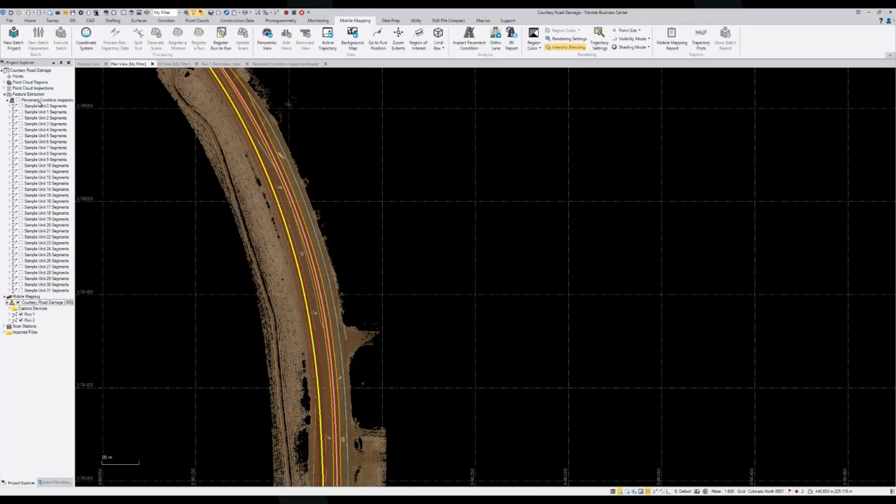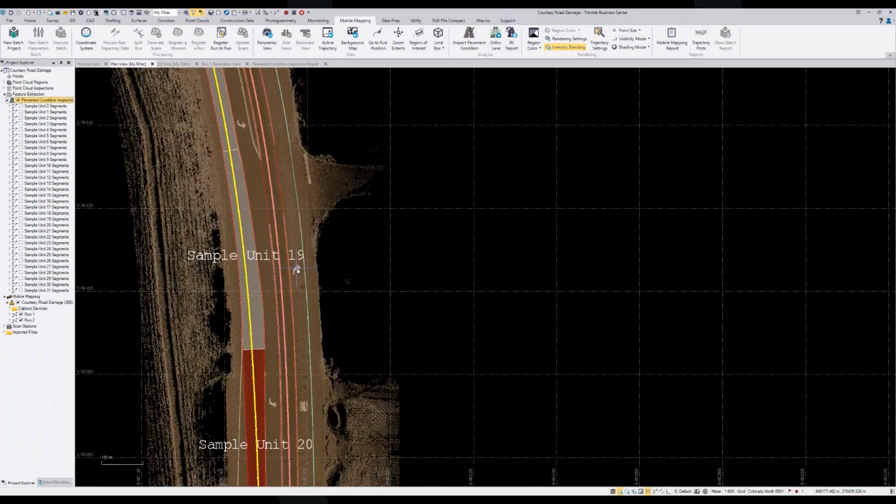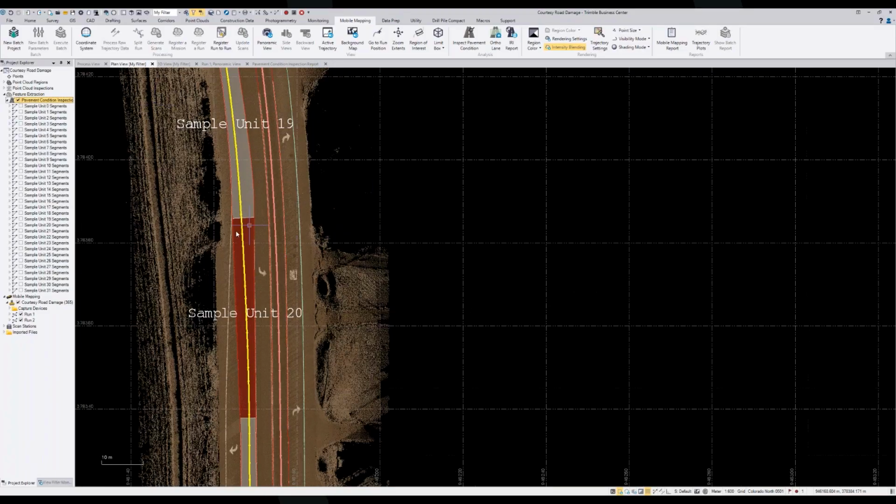So once the analysis is done and confirmed, you'll now have this pavement condition inspection area underneath the feature extraction tree in Project Explorer. If I turn it on, you'll see the different sample units. These sample units are the ones that we generated. Since I ran the automatic mode instead of the road network mode, these are based on an area that I defined.